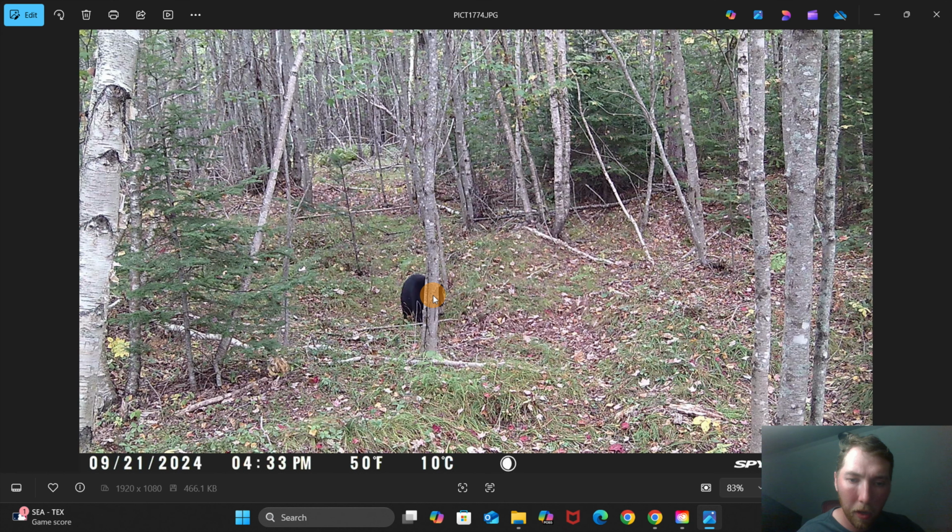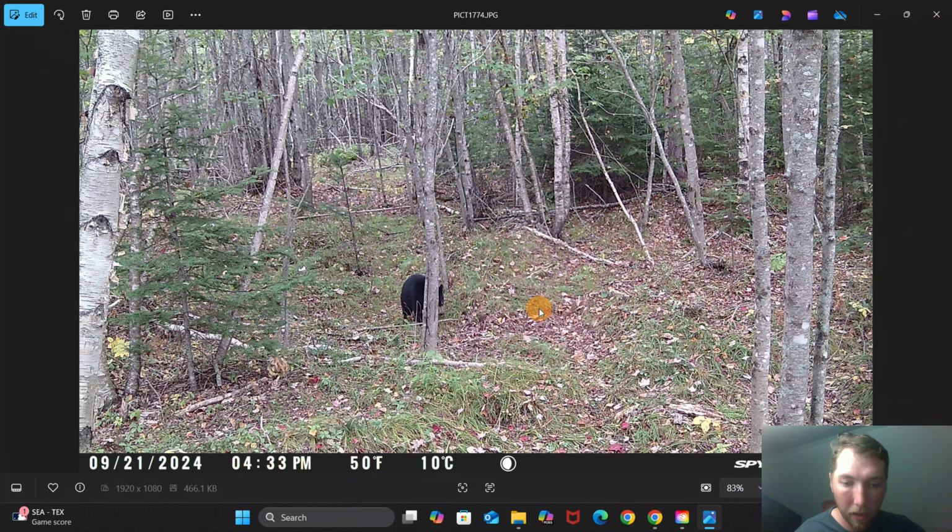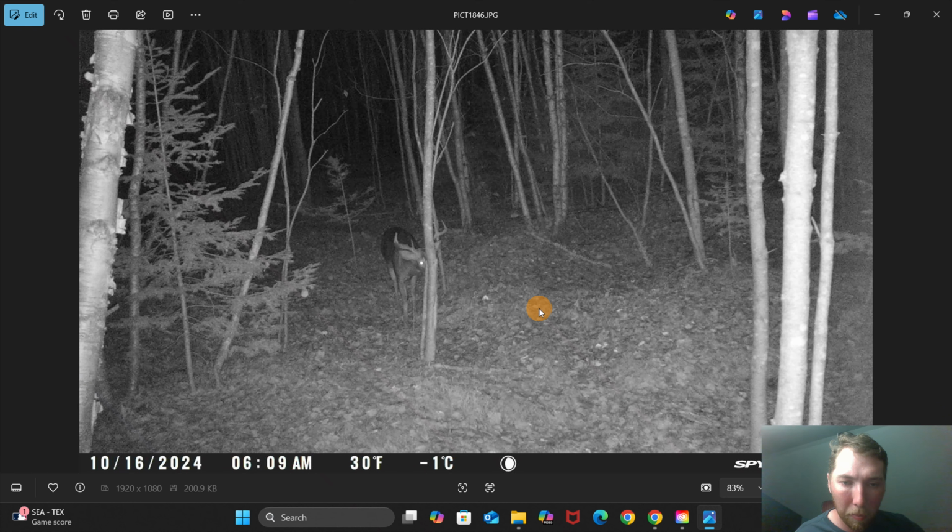Let's see. Oh, there's a bear. Didn't get as many bear pictures. I've learned since then this spot has a lot of bear nearby up on the ridge. Only got a couple bear pictures.